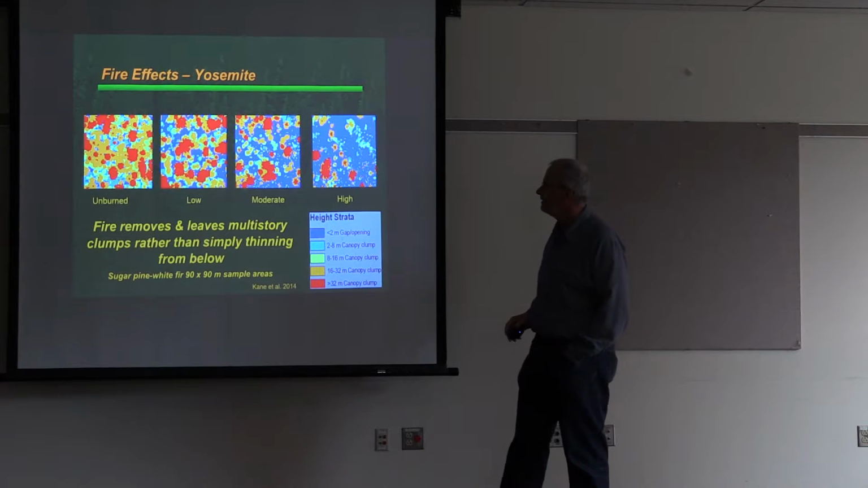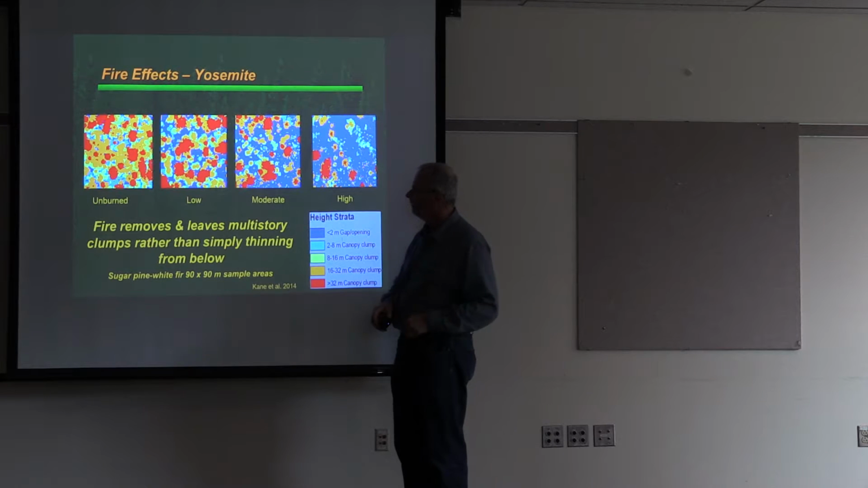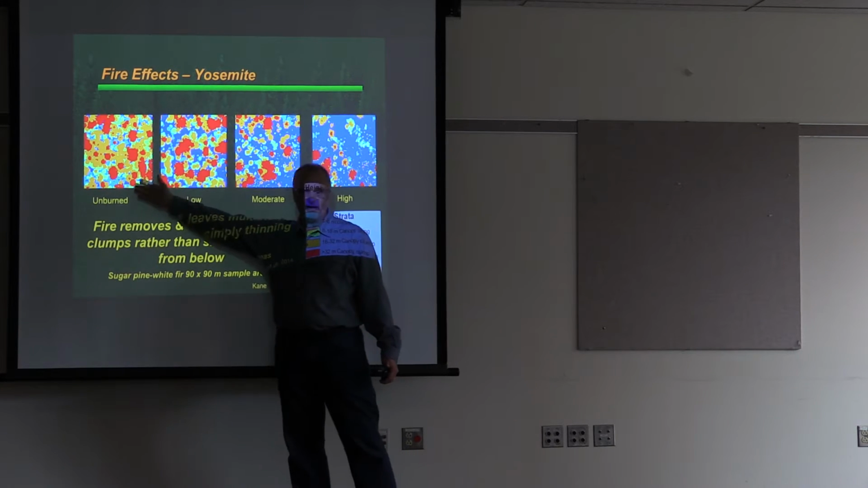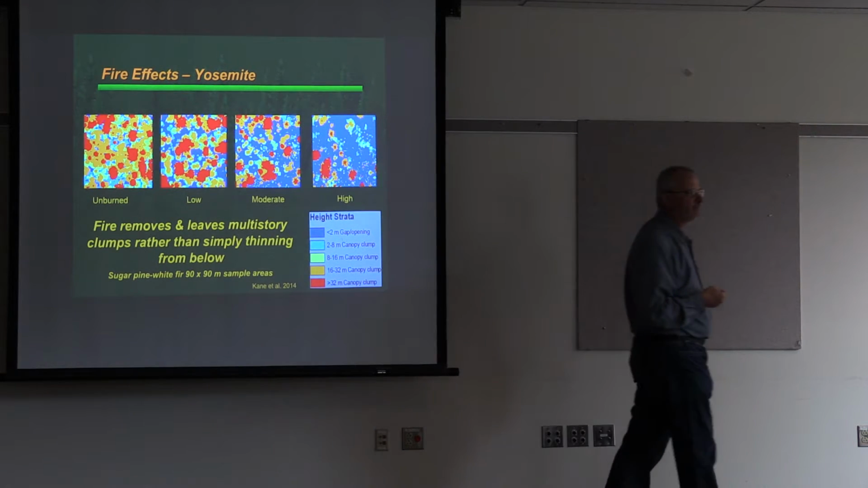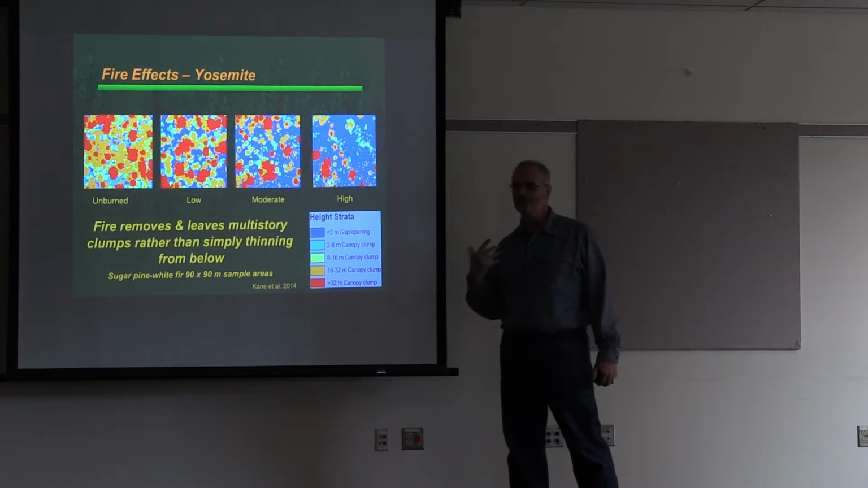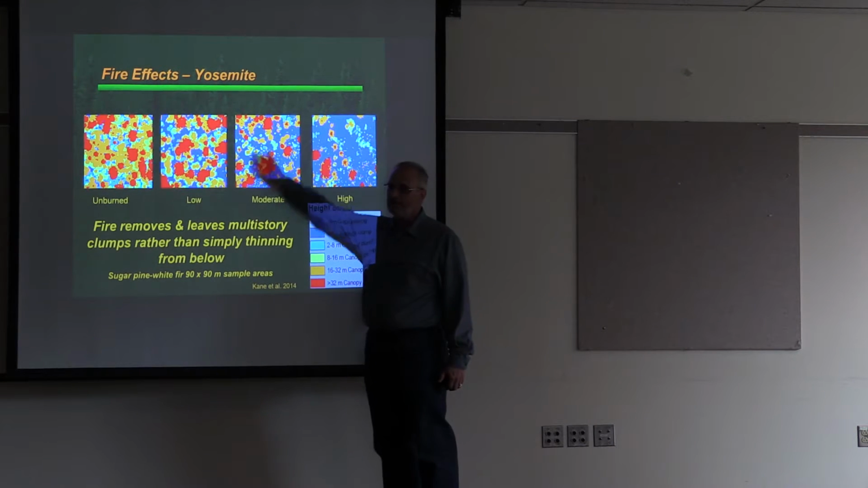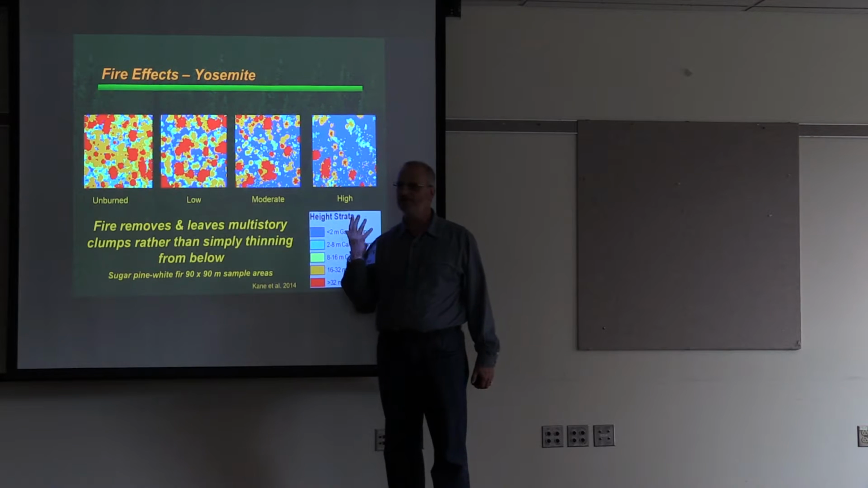We've done a lot of work, as I said, to look at fire effects in Yosemite. One of the things that we found, looking at unburned areas and then areas in Yosemite that had low, moderate, and high severity fire, is the fire wasn't just coming in and thinning from below. That was our expectation. We expected that the big trees would still be there. What we found instead is that fire appears to be going in and taking out whole clumps of trees of all sizes.